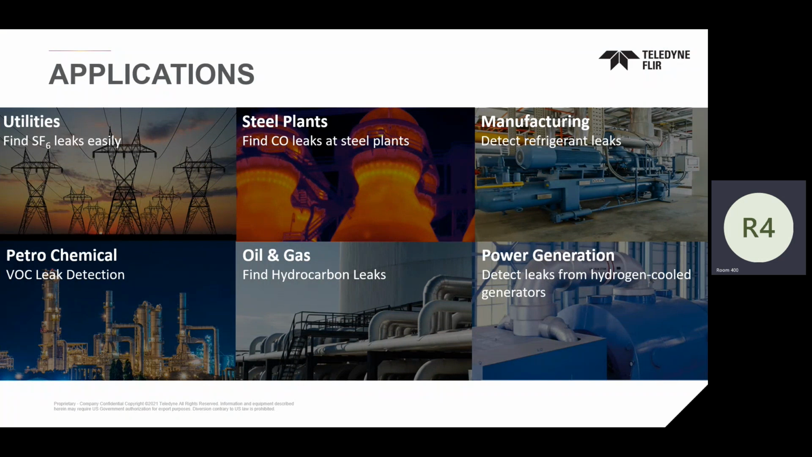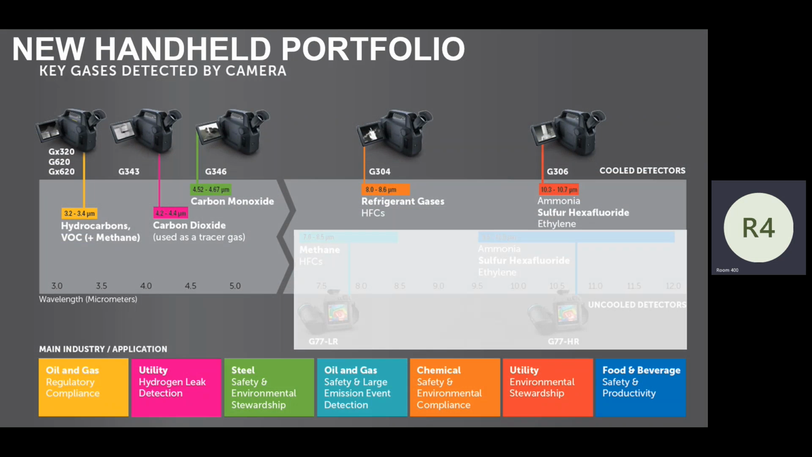While it doesn't apply as much to this industry, there are some people in here that may have some needs, and we do have a variety of cameras for other industries and other applications and markets. So we are not just replacing our hydrocarbon cameras, which 99% of the people in here are used to, the 20 models. We are actually replacing the full portfolio of our cooled camera solutions. So if you have carbon dioxide, and there are some people in here that use our GF343 camera to do carbon dioxide optical gas imaging, we will have a G343 camera with all the new features. Please note that quantification is only in our hydrocarbon model.